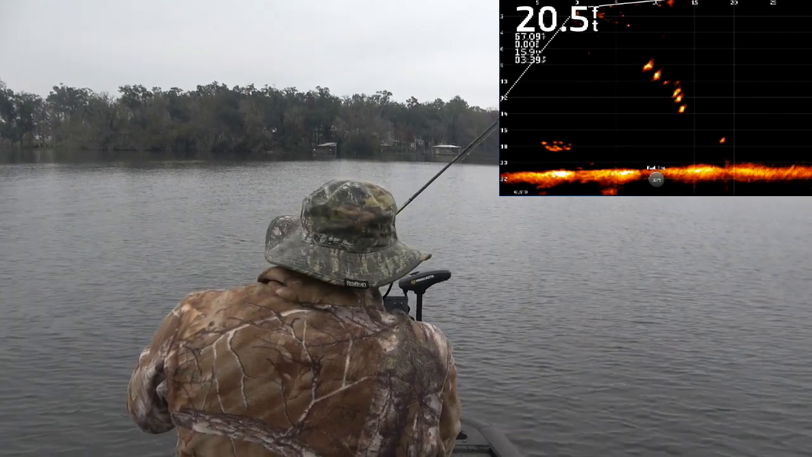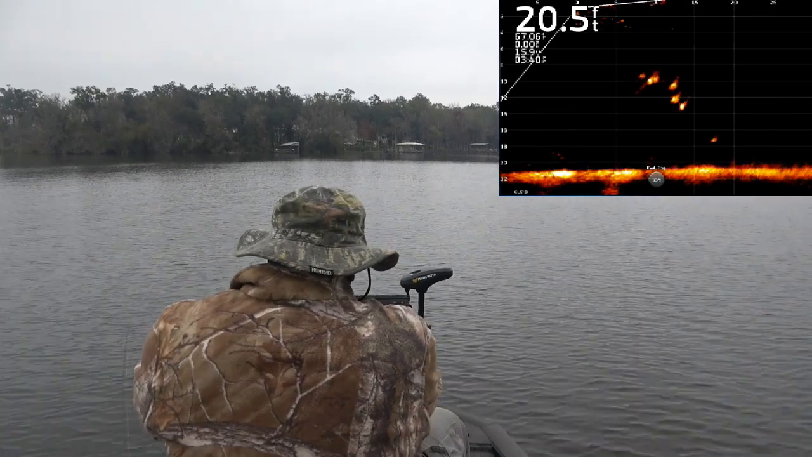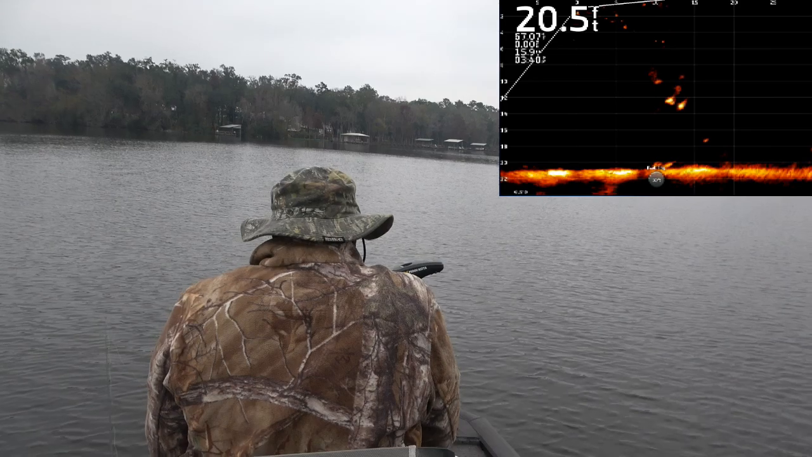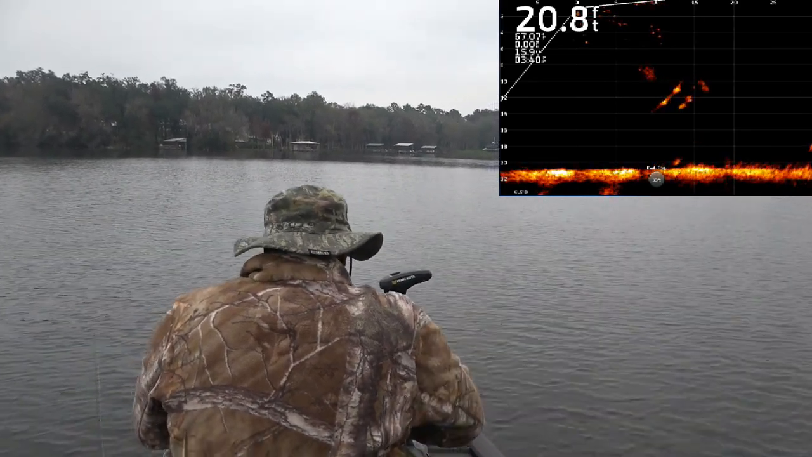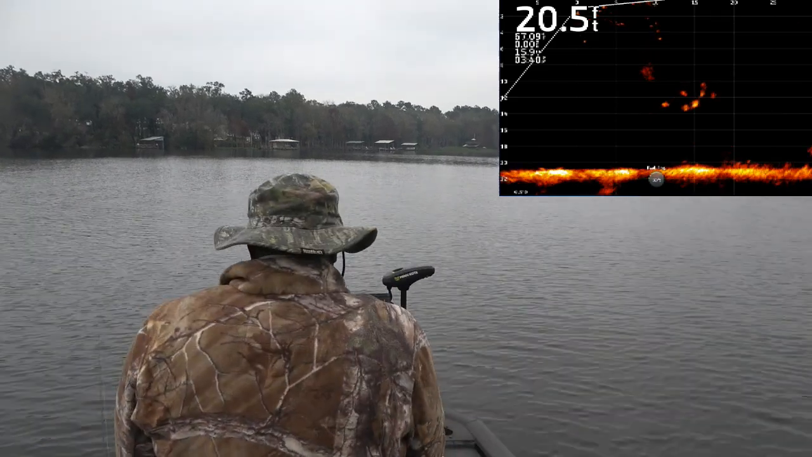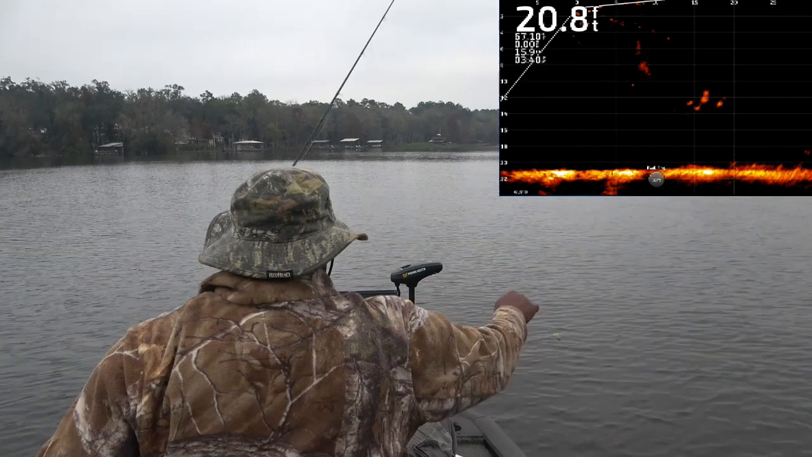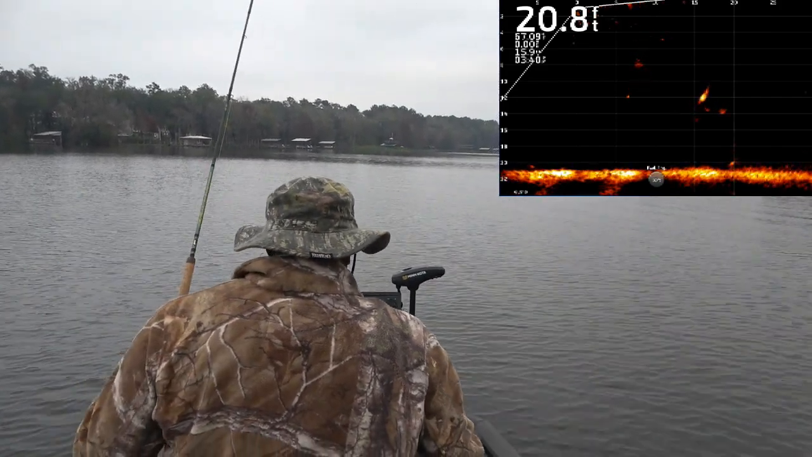Oh, I missed him. He hit it and I missed him, guys. He got my crappie nibble. He stole it. Where did he go? 15 feet. There's a school of them, guys. 15 feet right out there.